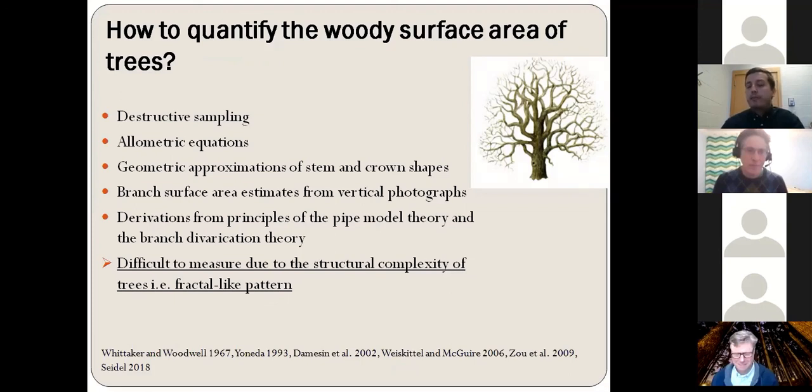Of course, there have been other studies in the past that focus on how we can estimate the woody surface area of trees using destructive sampling, where people were cutting trees down and they dissected them into pieces, and they measured lengths, diameters, and thicknesses. And from these measurements, they were building allometric equations and models to estimate the woody surface area of trees. In other studies, people have used geometric approximations of stem and crown shapes using, for example, conic or parabolic approximations.